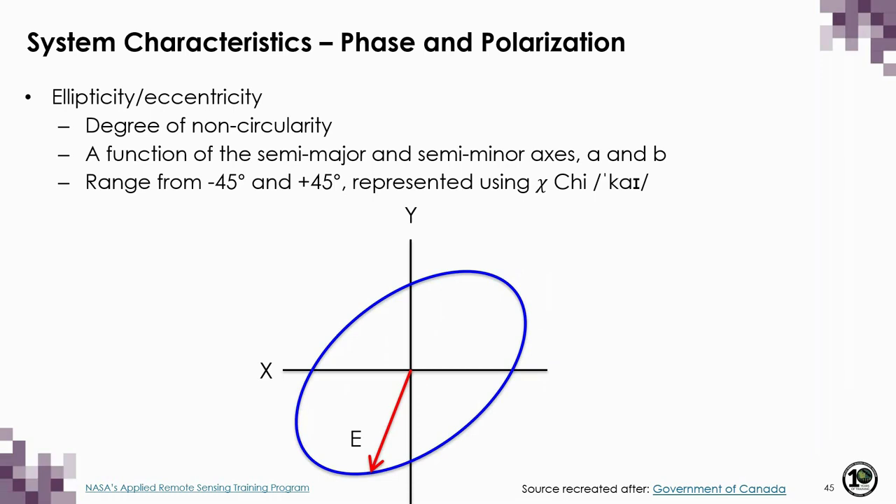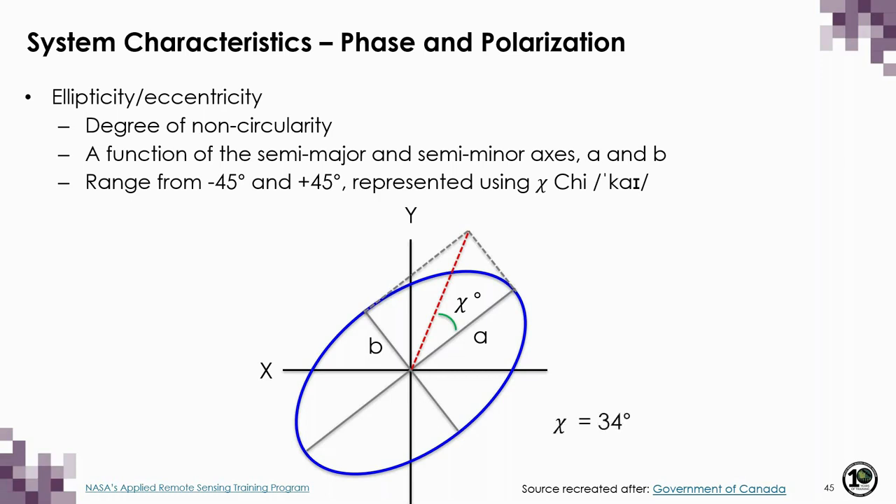And that's just a function of the semi-major and semi-minor axes A and B shown here, and which is represented by the Greek letter chi. Values are measured in degrees and range from positive to negative 45. So in this example, I'm showing you a wave with an ellipticity of 34 degrees.